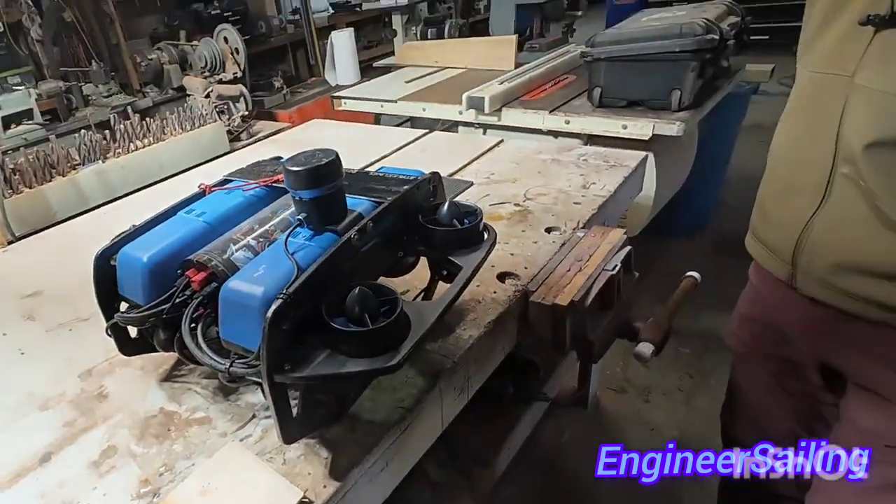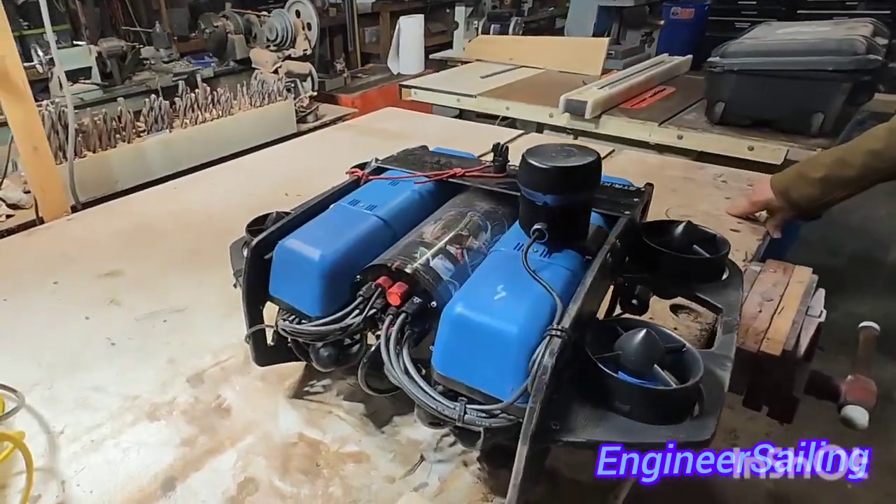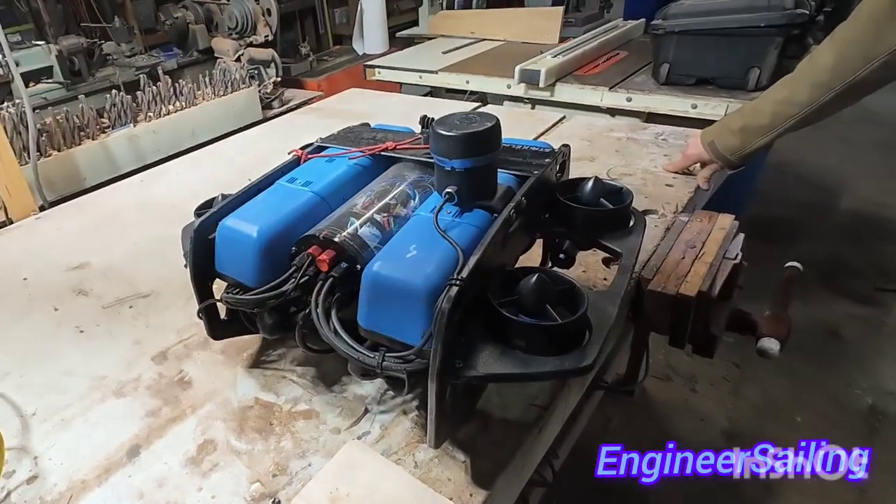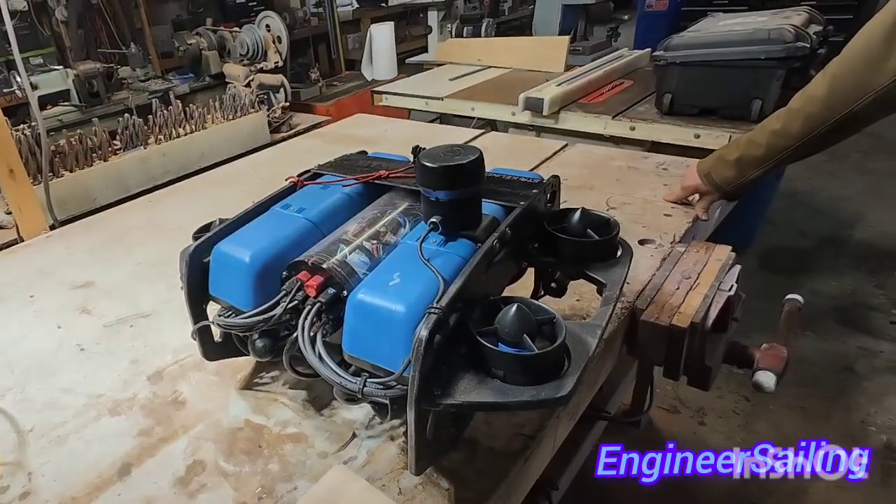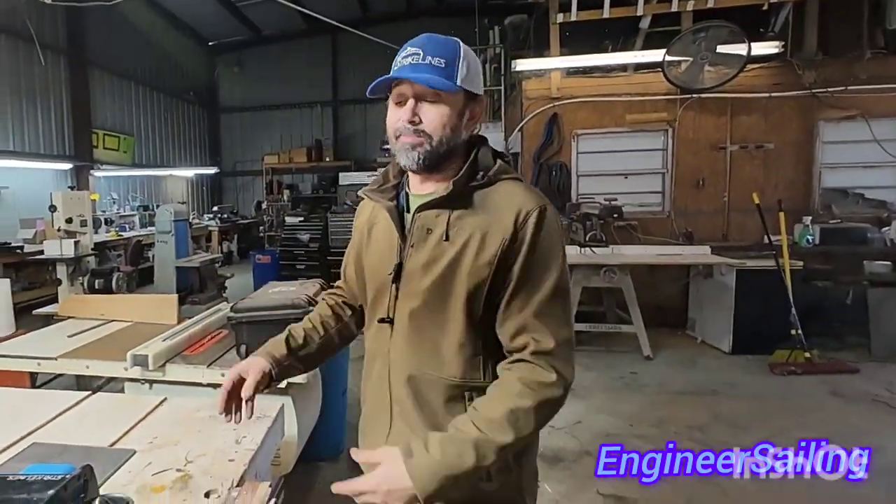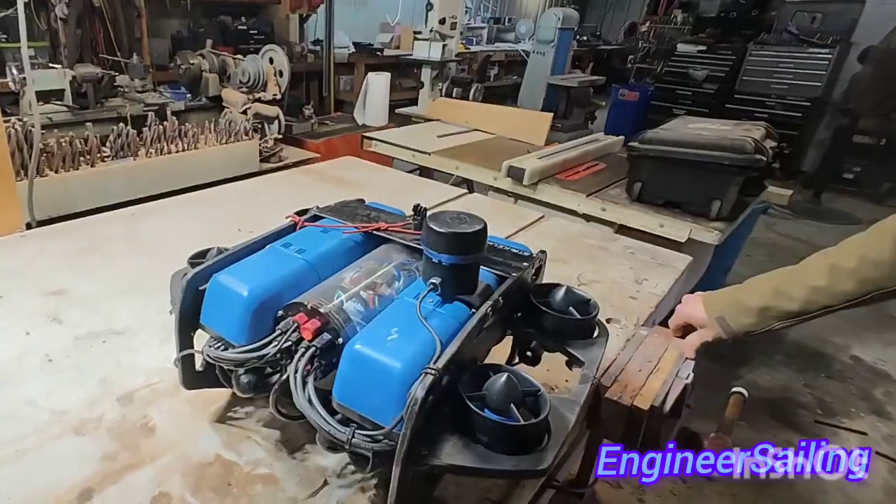Because no radio waves will get through the water, so it has to be tethered. It runs off battery. It's not powered from the surface. It's got a battery in it, and it gives us about an hour or so. I have 2 batteries, and it takes about an hour to charge them too. So we swap them out throughout the day. We might do 30 or 40 dives a day when we're out there working with it.